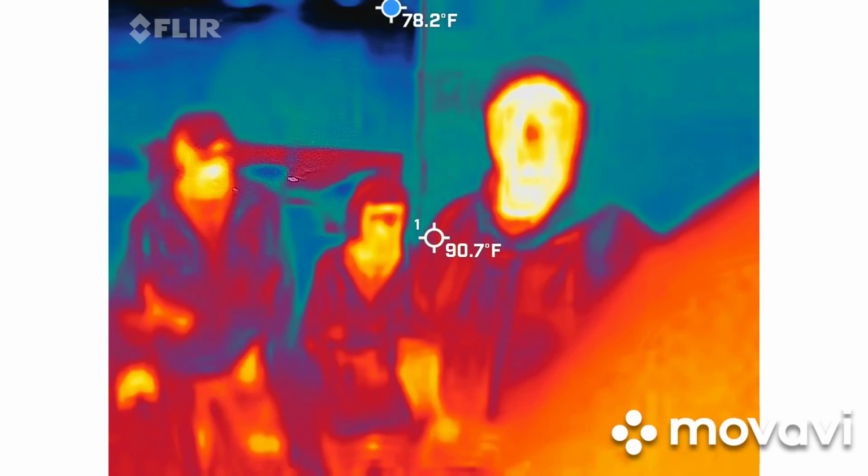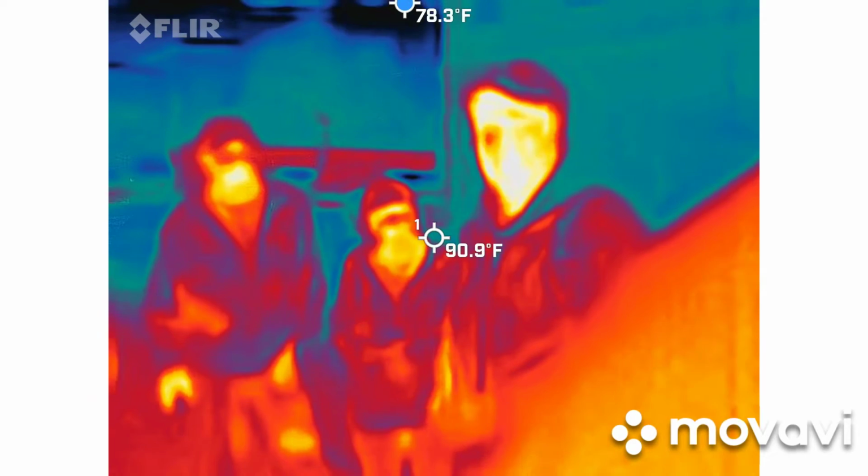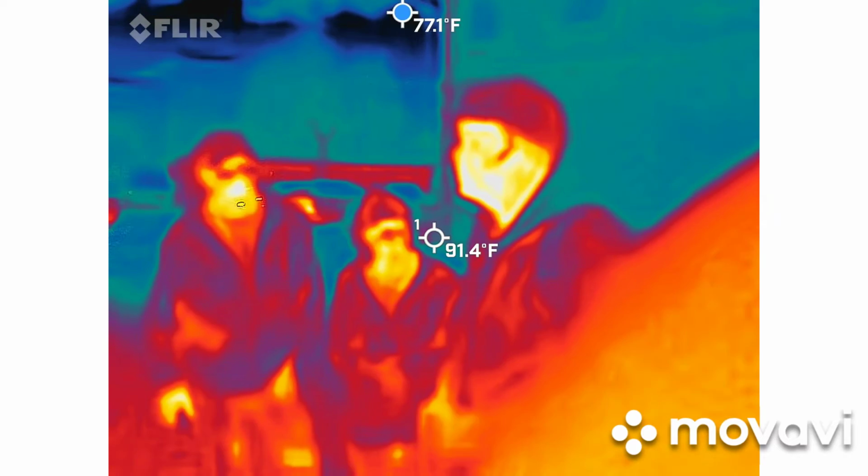Big earthquake here in 1886. If you didn't know that from any other historical tour, you haven't taken enough tours in Charleston yet, because we all talk about that earthquake. This is allegedly where the first death occurred from that earthquake.